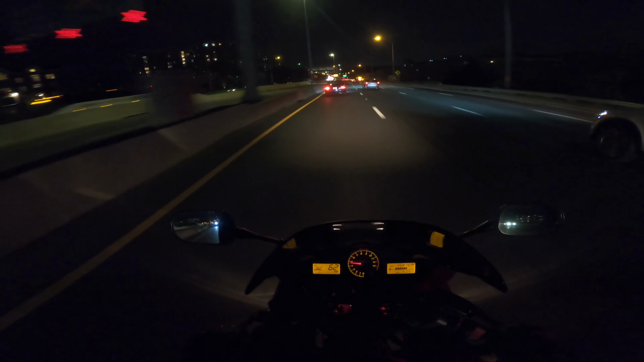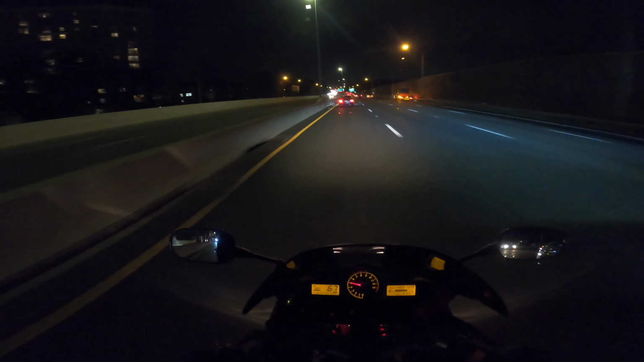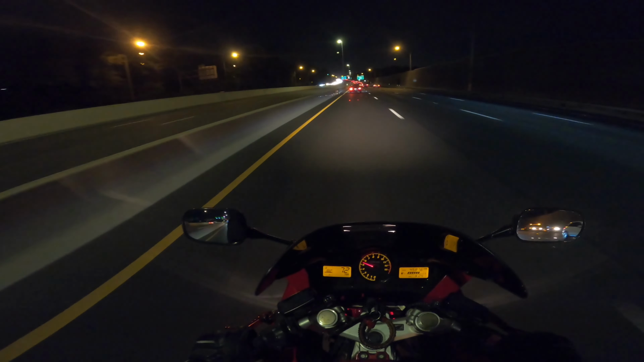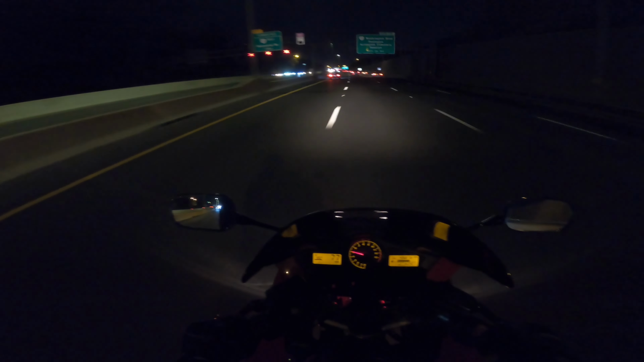And there are certain things we really can't see at night, and I don't really advise riding on curvy roads at night. I do not advise that. I advise riding more highways and straight roads, and then that helps it so you just have to look out for deer and police and other people coming out and stuff like that.